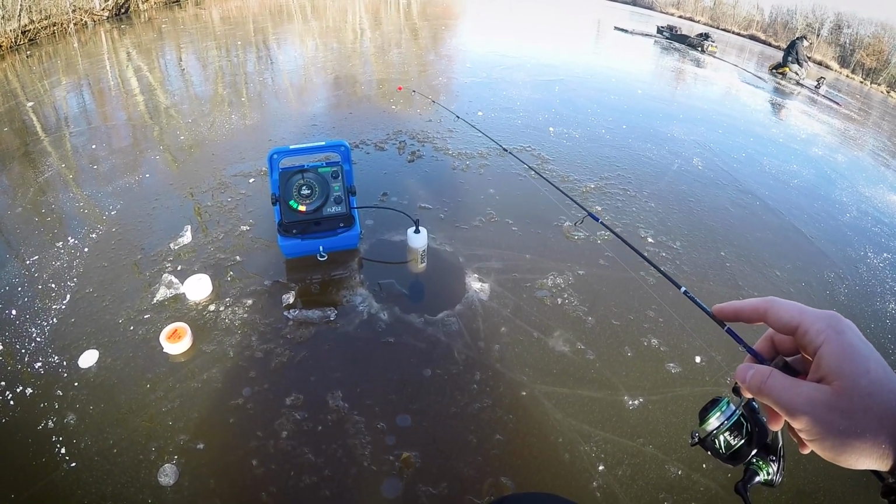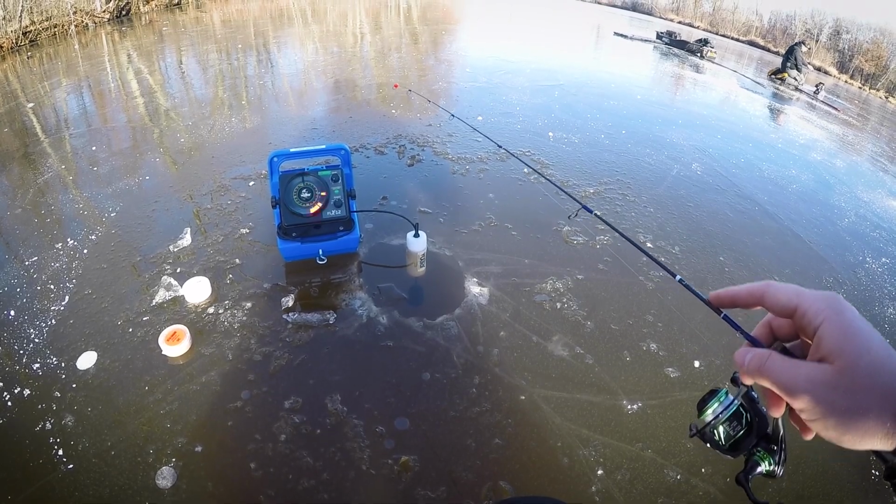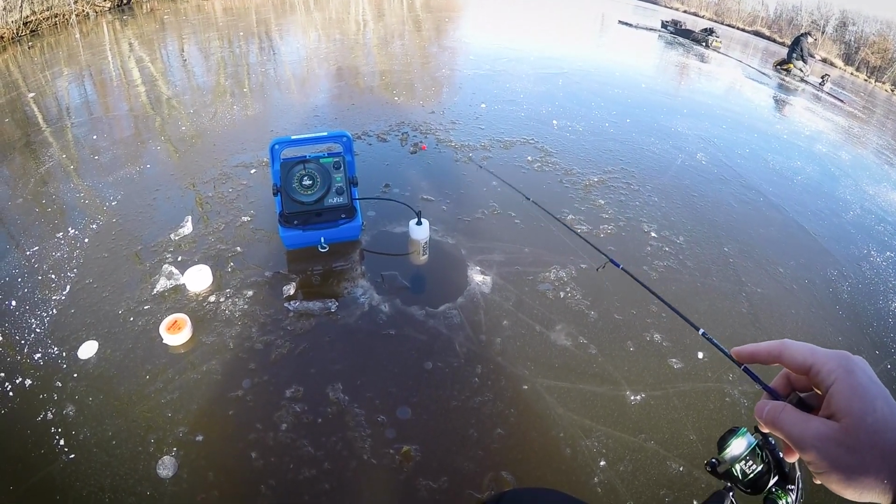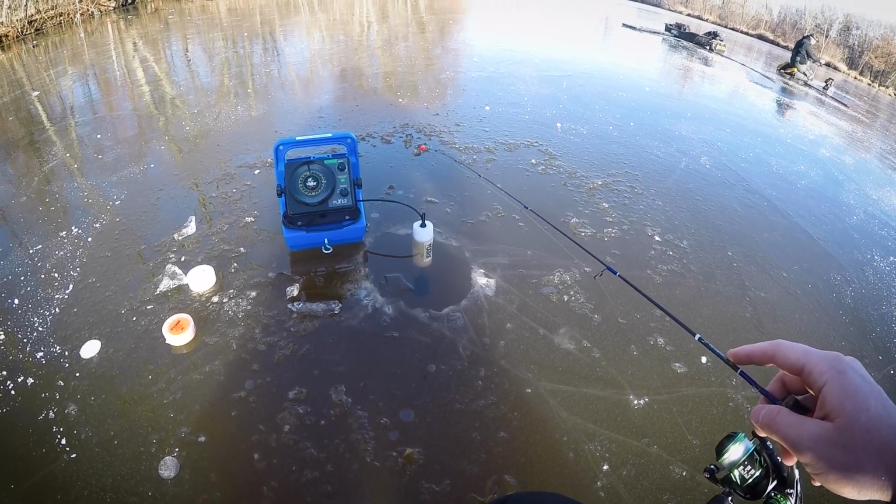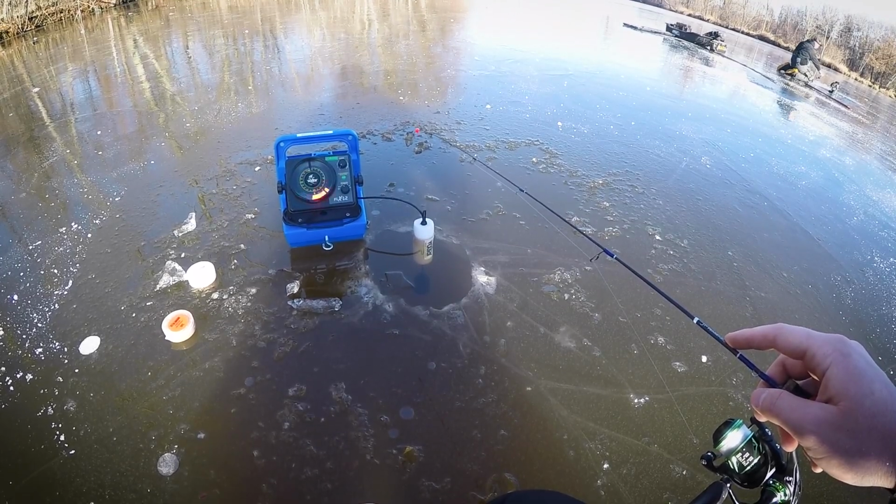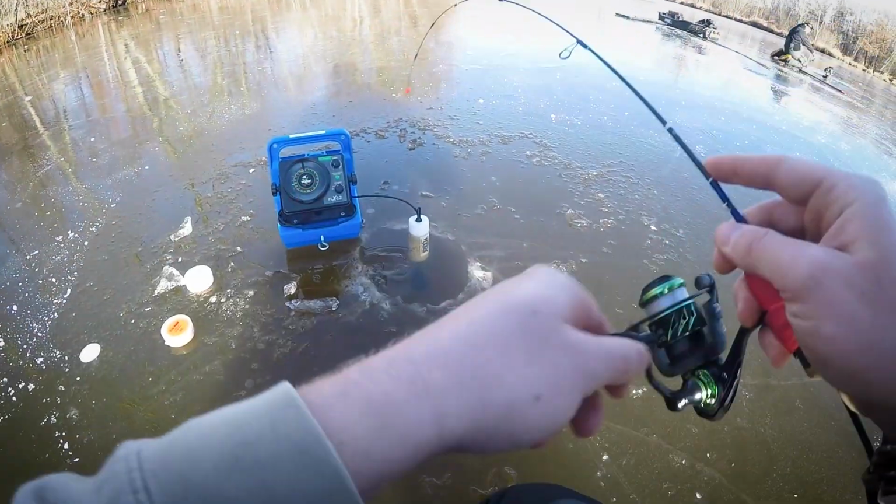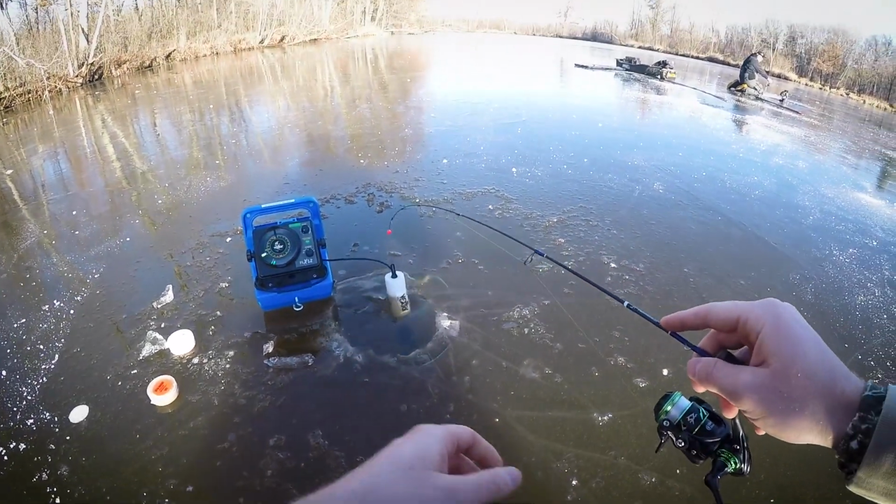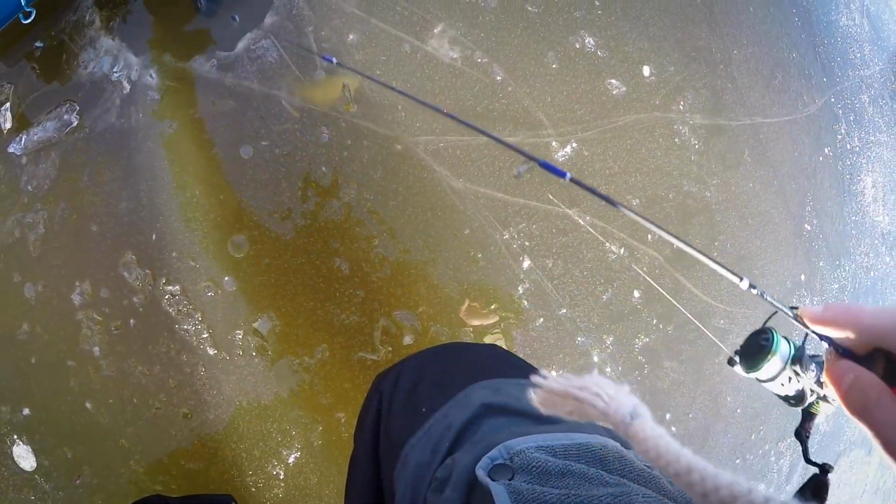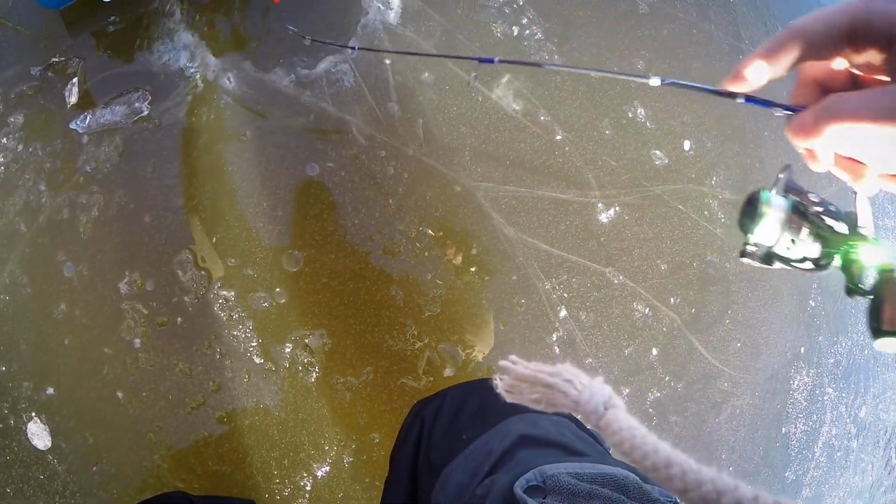So we're going to try this again. There's definitely bigger fish down there. I think there's some solid marks. A lot of the marks that are coming up right now are smaller. I'm going to try and put a nice slab on the ice here. That one feels a little heavier. Yep, getting bigger. Definitely bigger than the last one. Wrapped around the deuce. Gotta love the deuce fish.